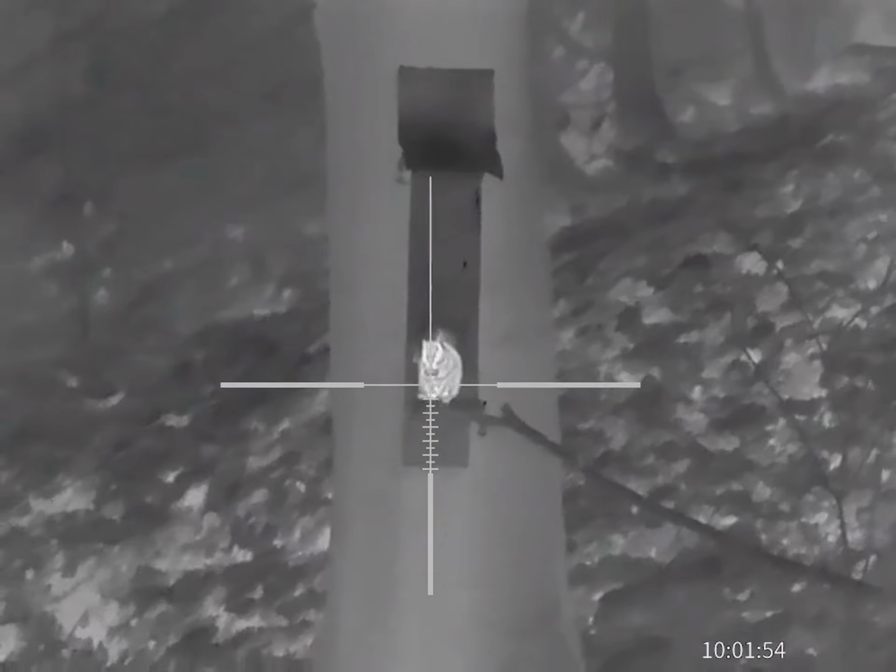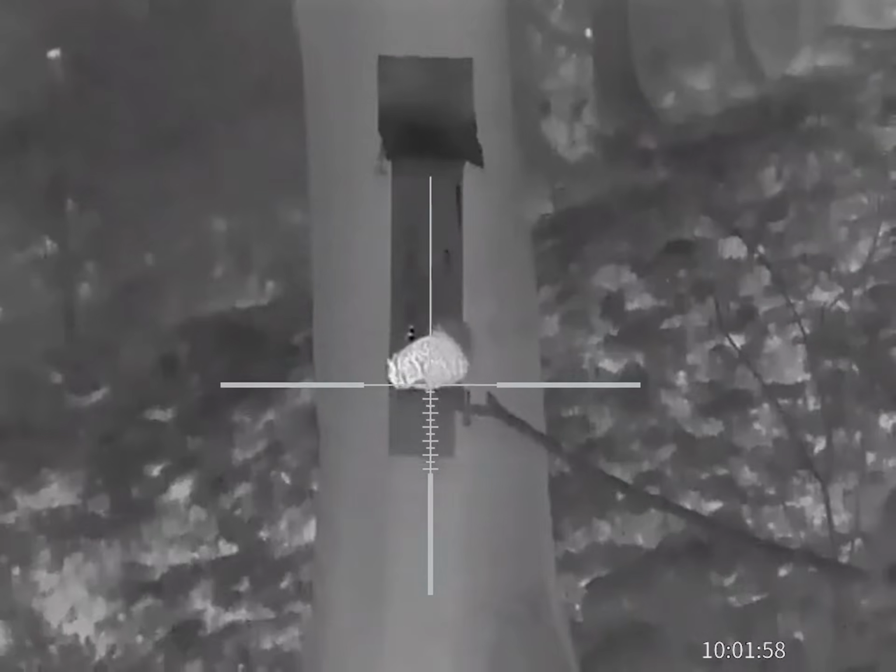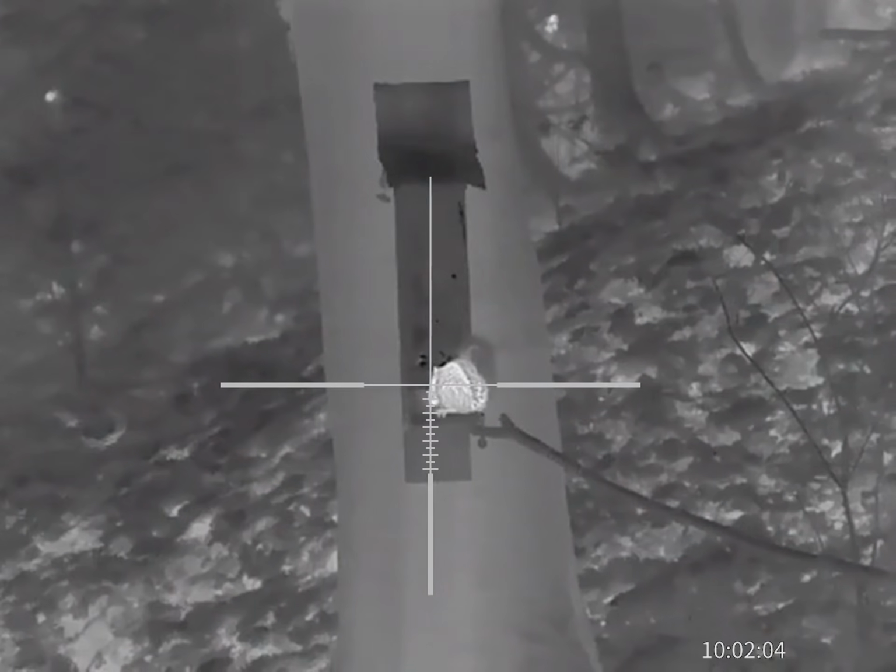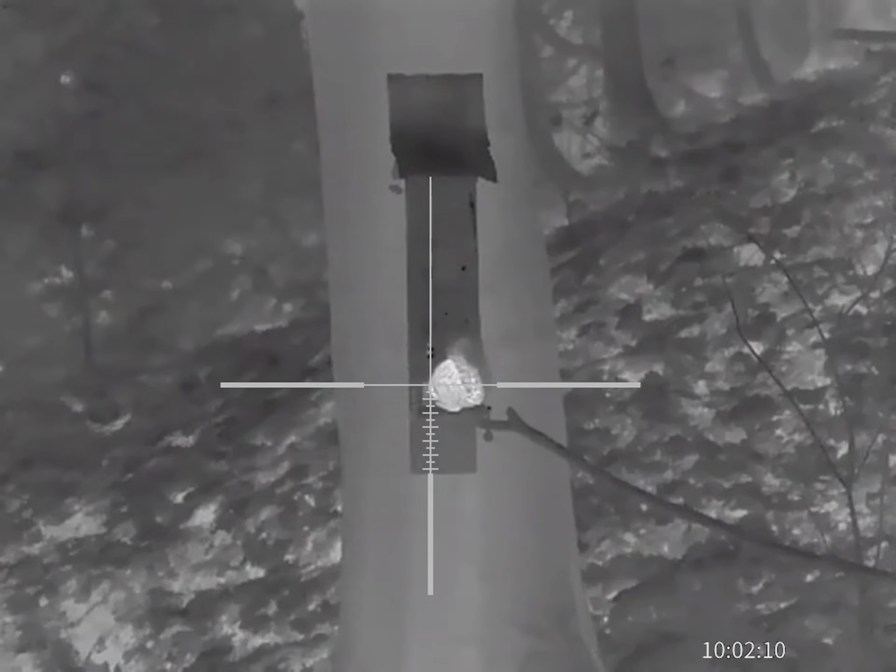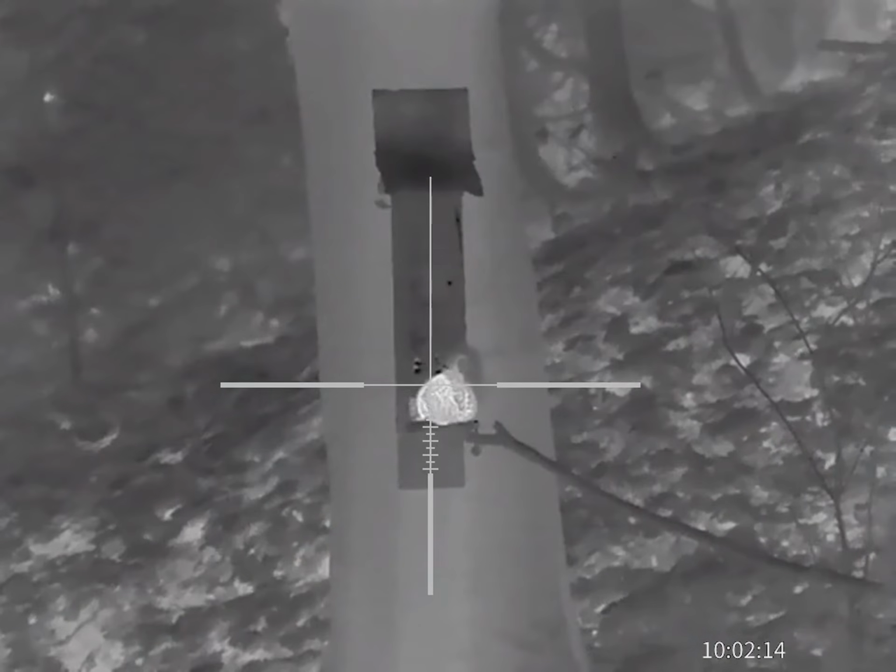Now you can see from this clip that it's extremely difficult to identify whether it's a grey squirrel or a red squirrel purely through the thermal. So if you are using one of these in an area where there are red squirrels, please make sure you get a good visible ID on it first before pulling the trigger.